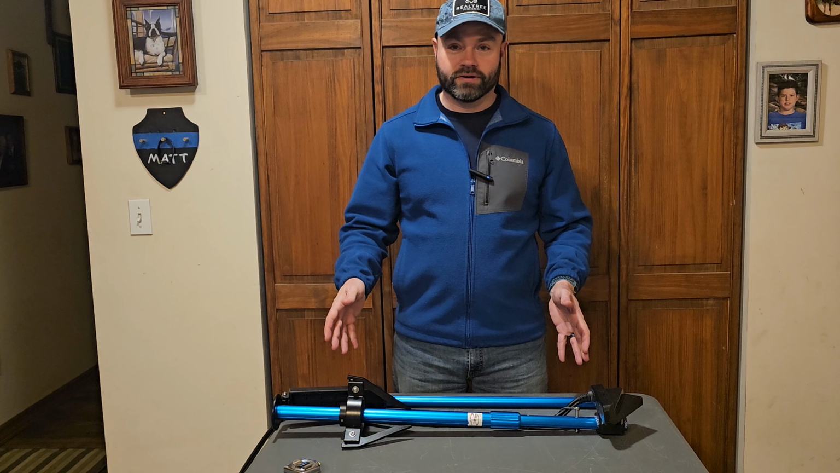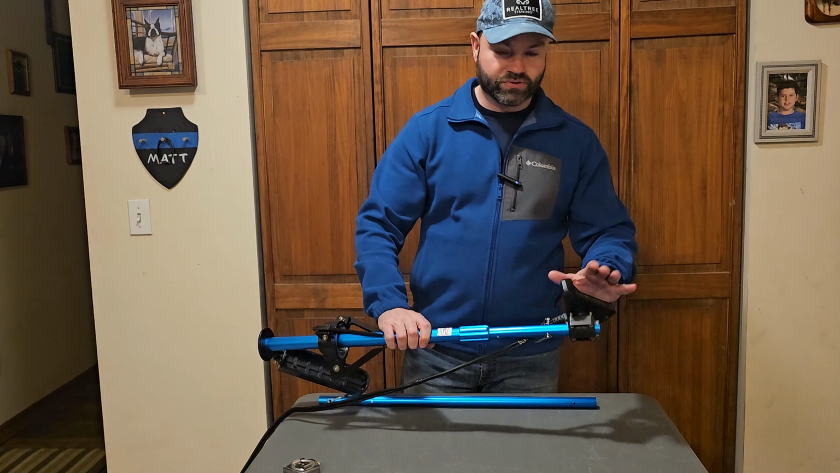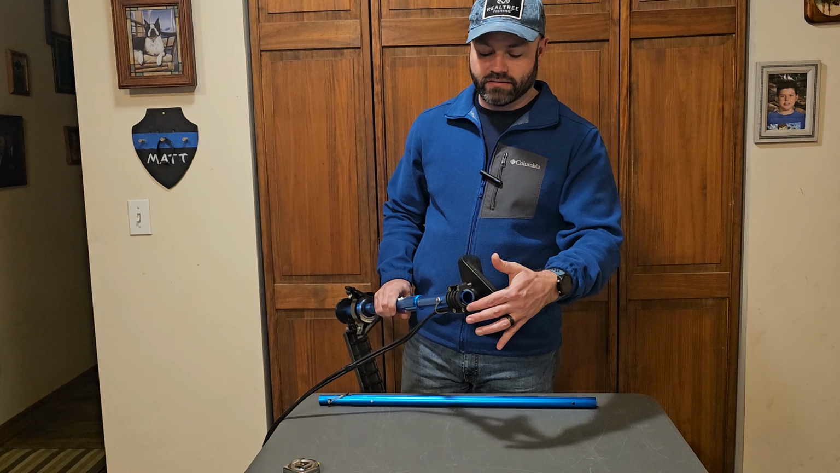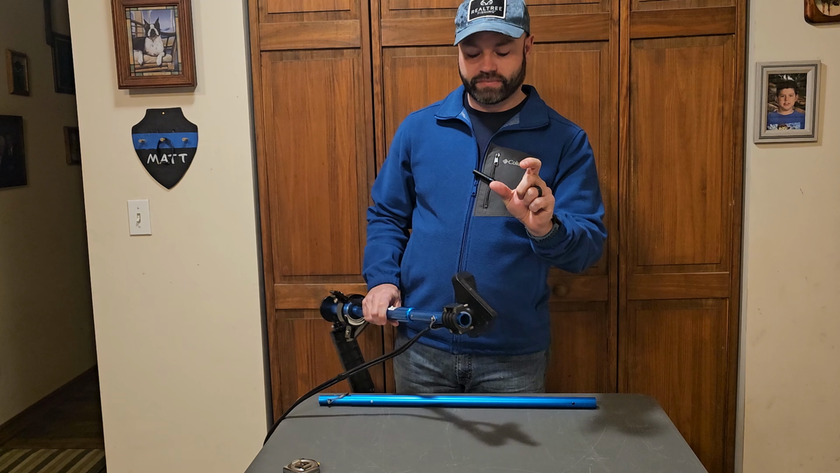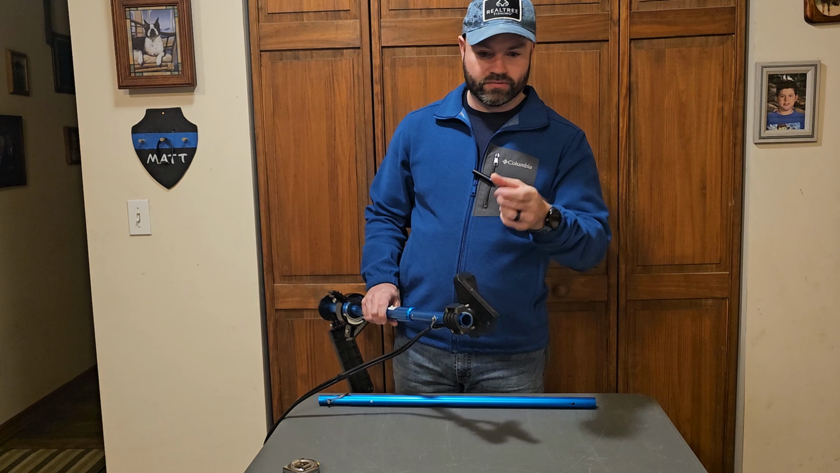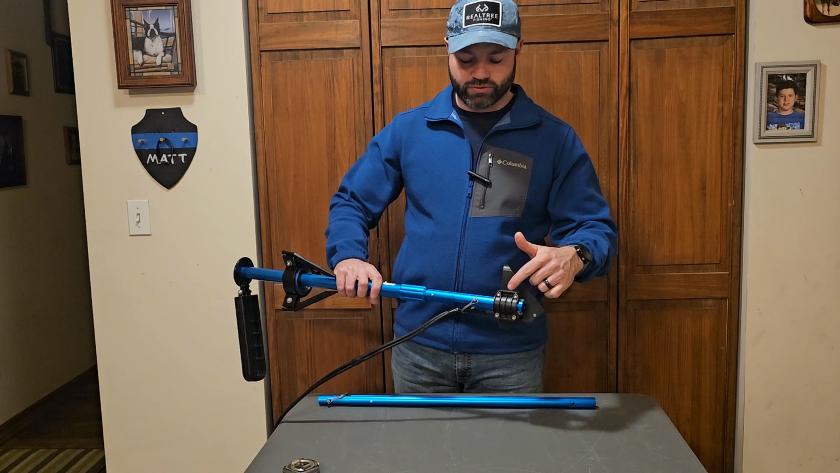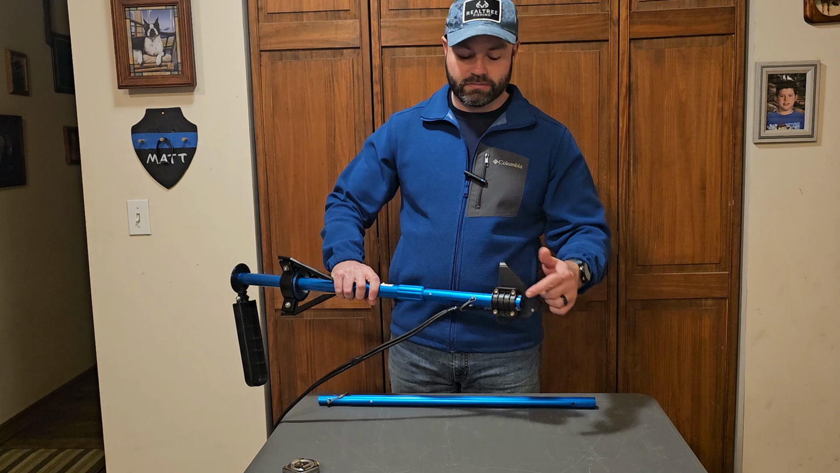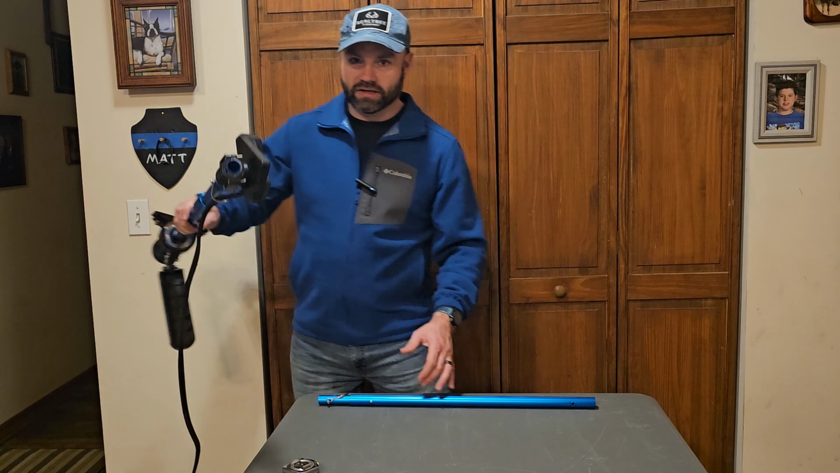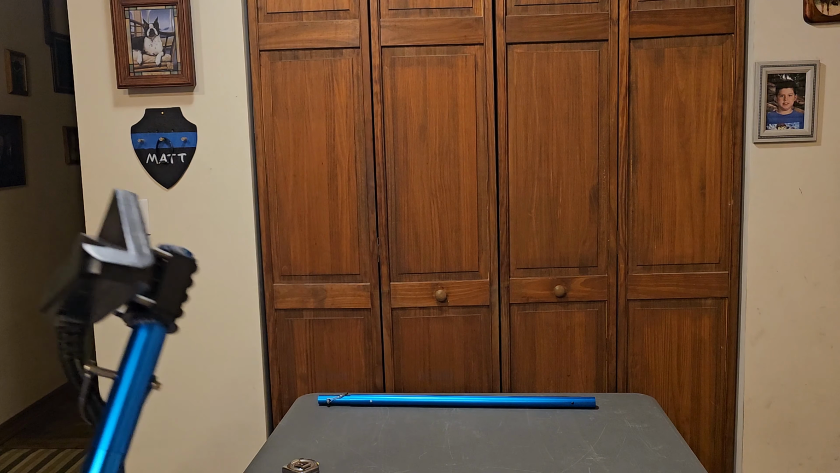Okay, next I want to cover the pole. The Livescope pole. Obviously, I've got my transducer already mounted to it. In order to mount it, I had to use just a piece of water hose about that big, and I cut it so it opens, and I just put it in there because this clamp for the trolling motor is a little too big. But once I put that hose piece in there, it fits pretty snug.